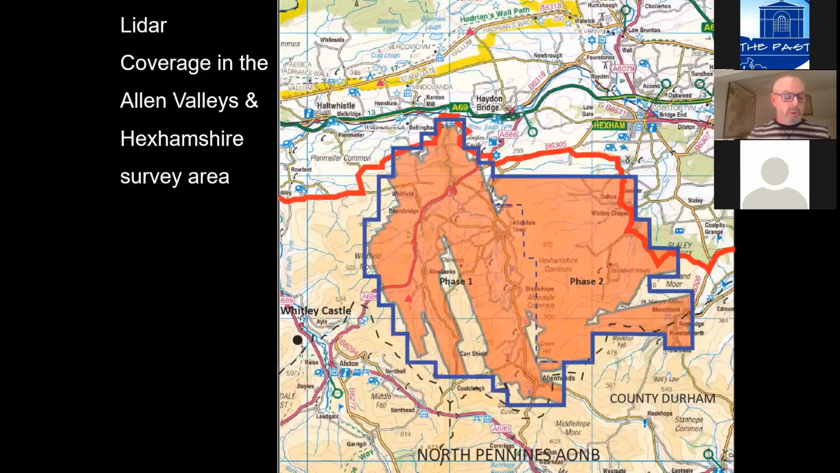Based on this model, the area of outstanding natural beauty produced another Heritage Lottery funded project. They looked at the Allen Valleys and Hexhamshire. And this was the availability of LiDAR within that area already. So LiDAR flown by the Environment Agency, freely available.